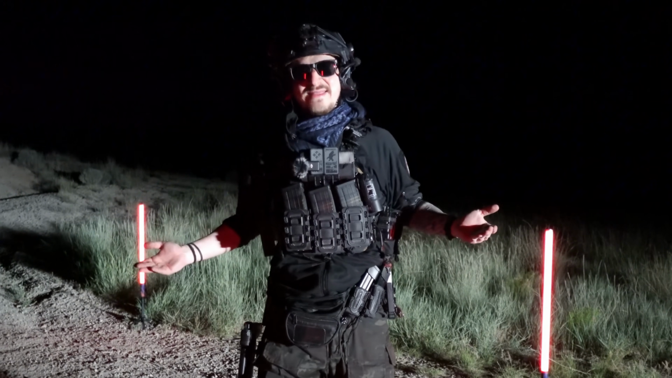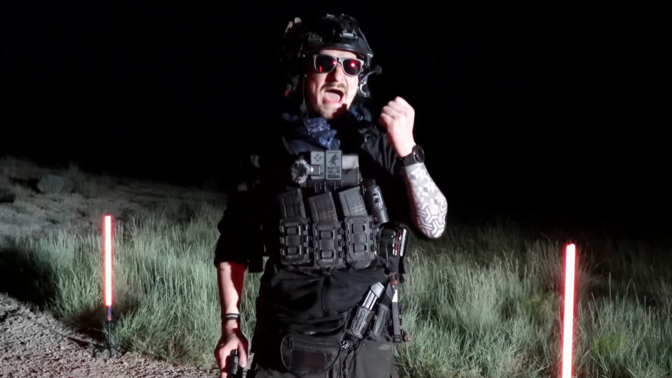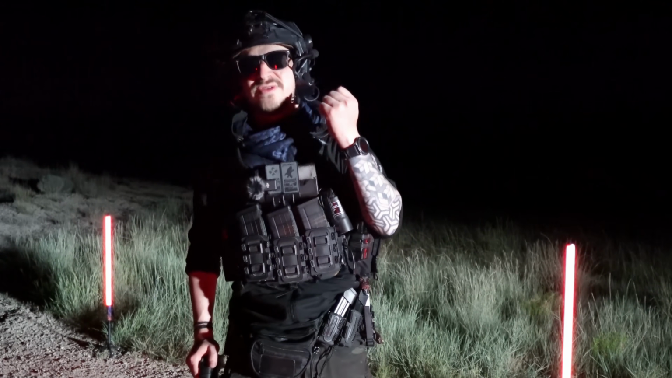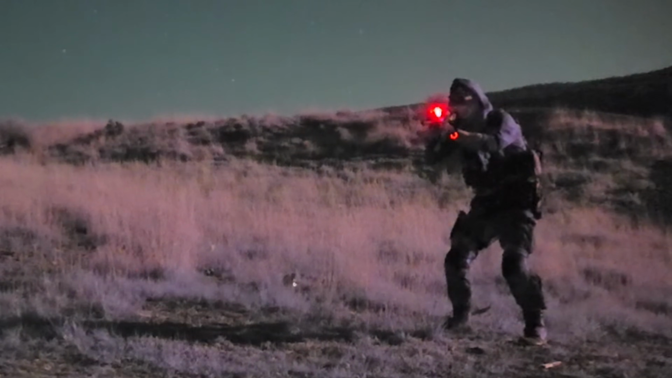The whole reason behind that is because it's digital versus analog. How well does it perform in the dark? How well does it compare against actual night vision? Too long, didn't read. It does not compare to analog night vision.